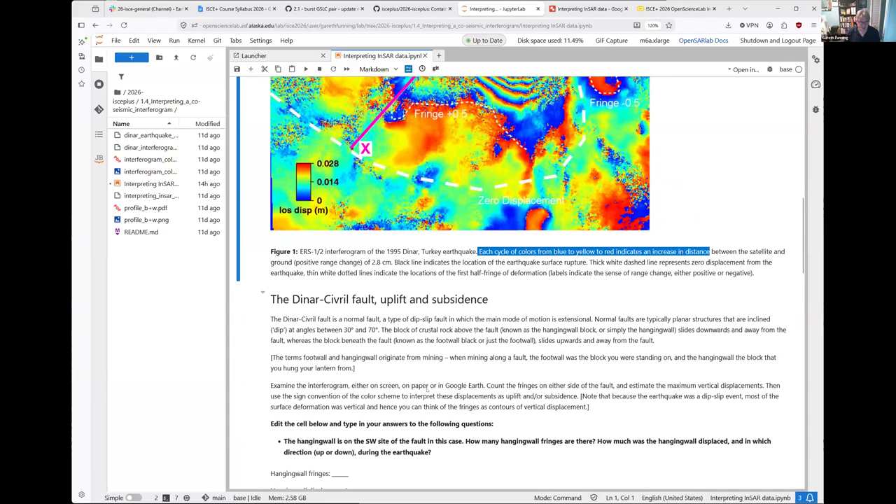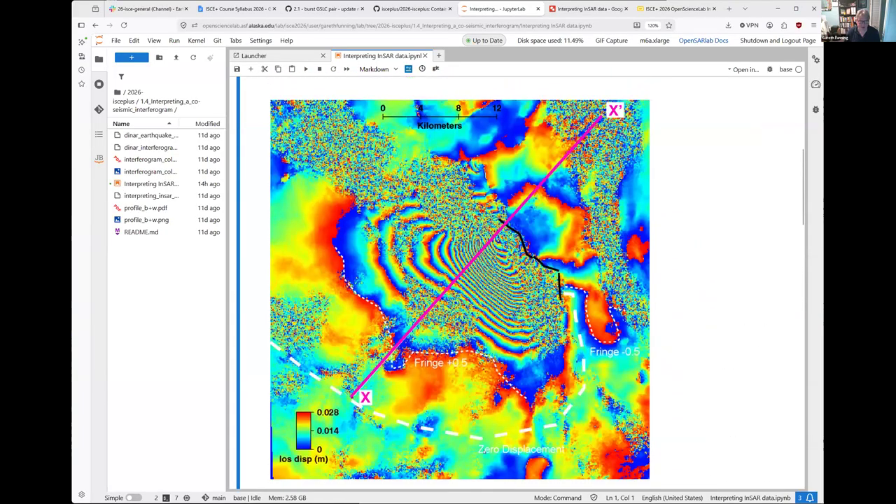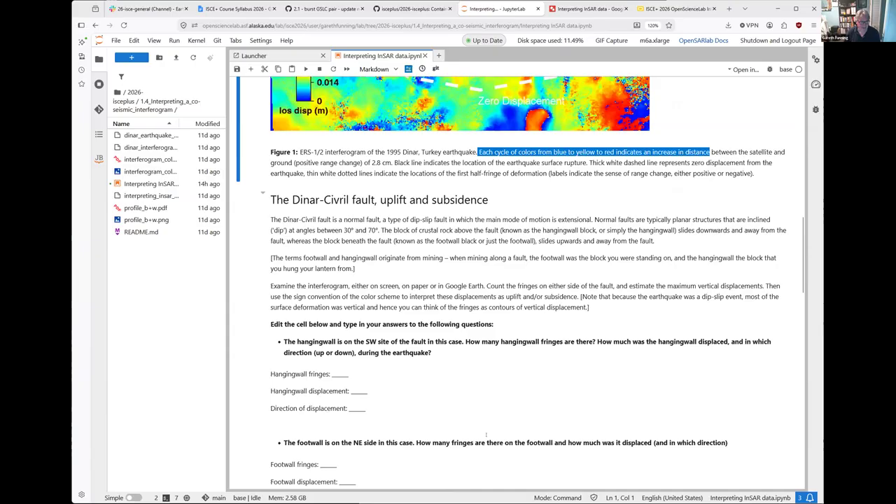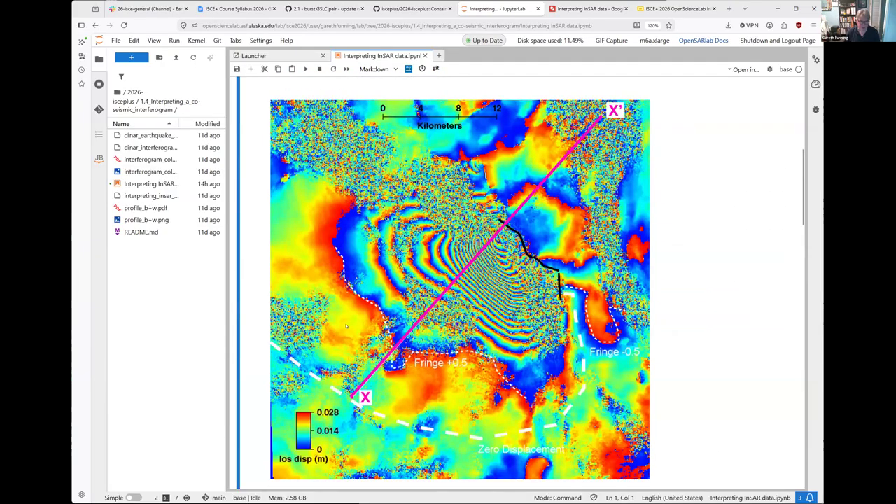The first thing you're asked to do here is to count the number of fringes, just to know how much deformation occurred in this earthquake. You're asked to do that both on what we call the hanging wall side, which is the southwest side, and also on the northeast side, because the fault, as I said, goes through the middle here. You can do that on this image here.